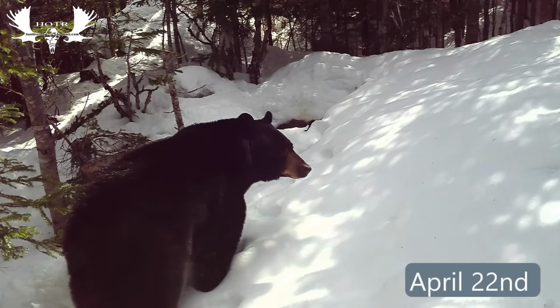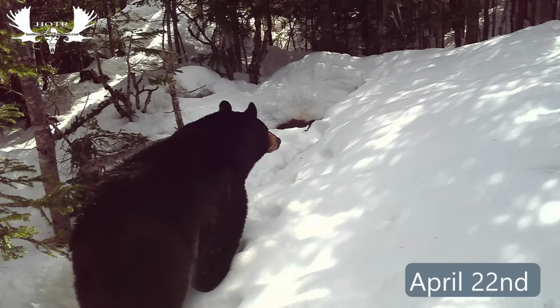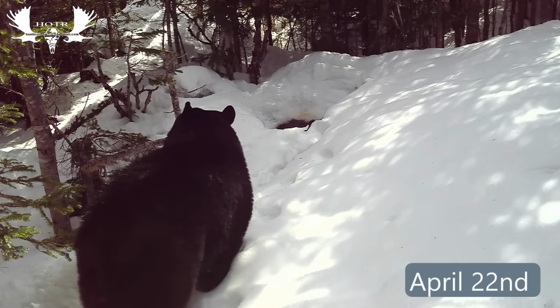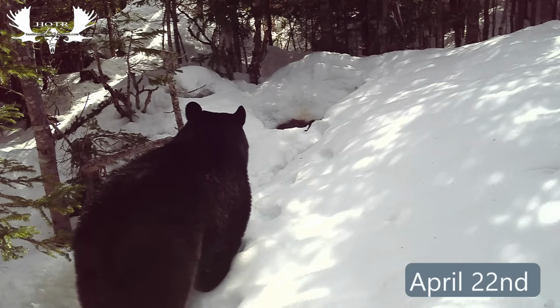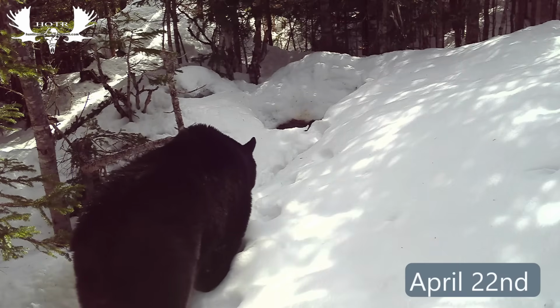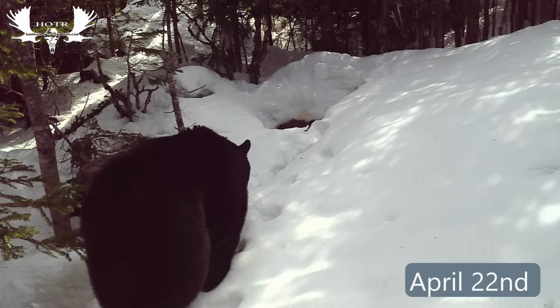I was really impressed with the coat that he had on him. His fur looked so heavy and thick, like it wasn't rubbed at all. And he looked like he was so fat, and I couldn't understand how a bear this size could be sleeping in the den for several months and then come out looking so fat. This is beyond me.